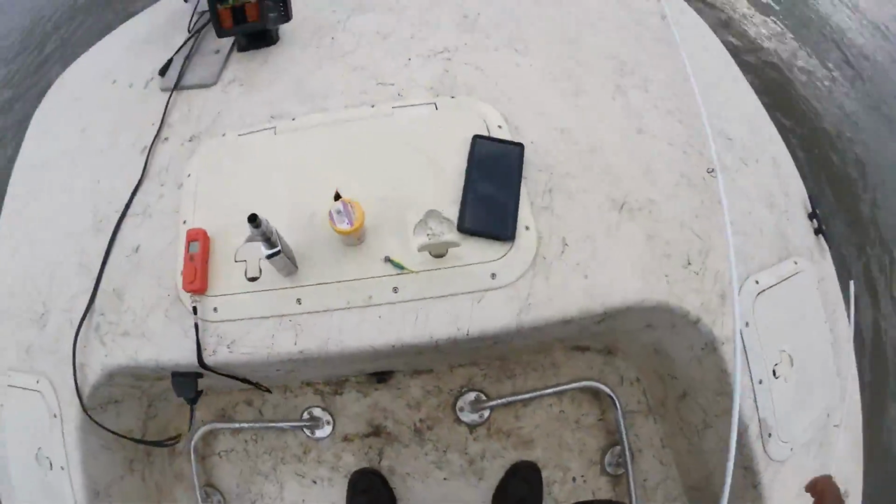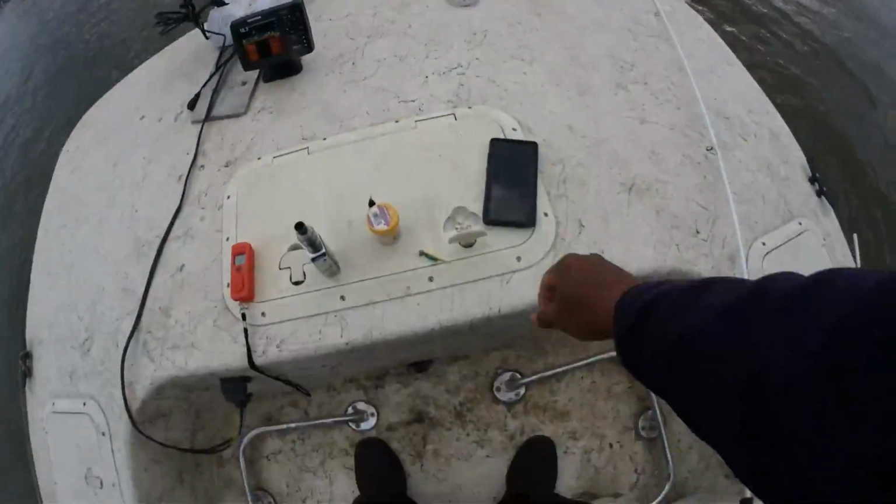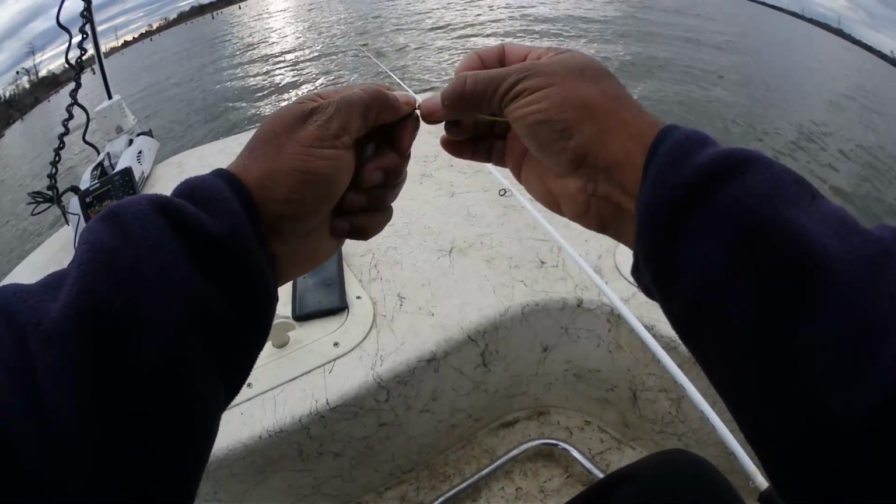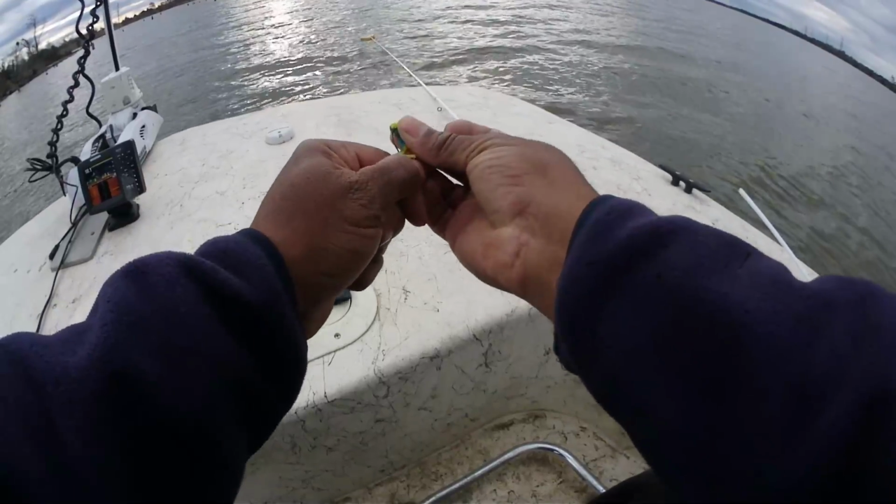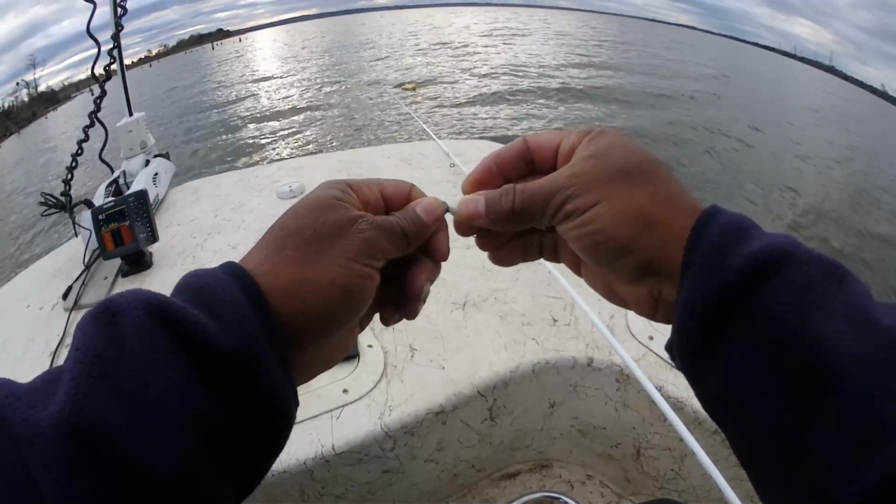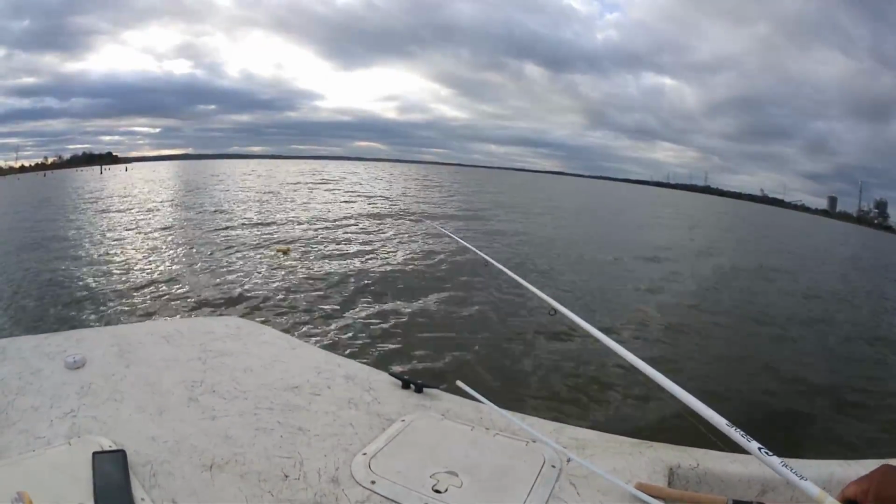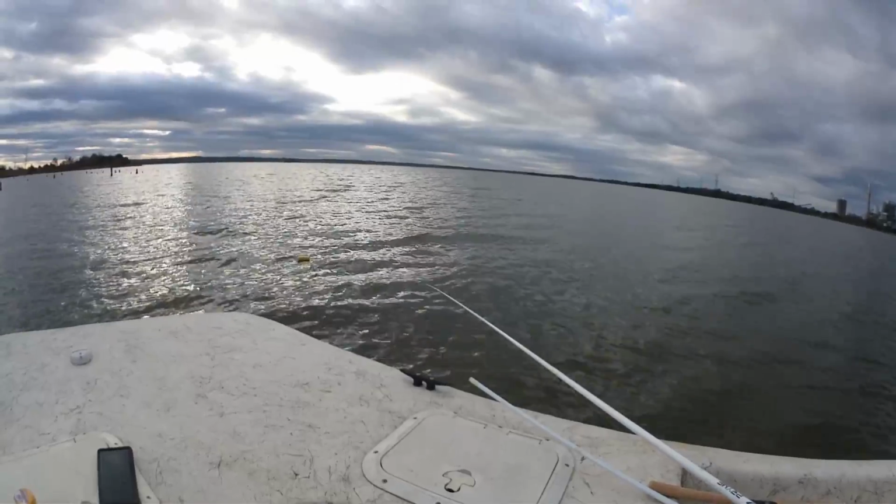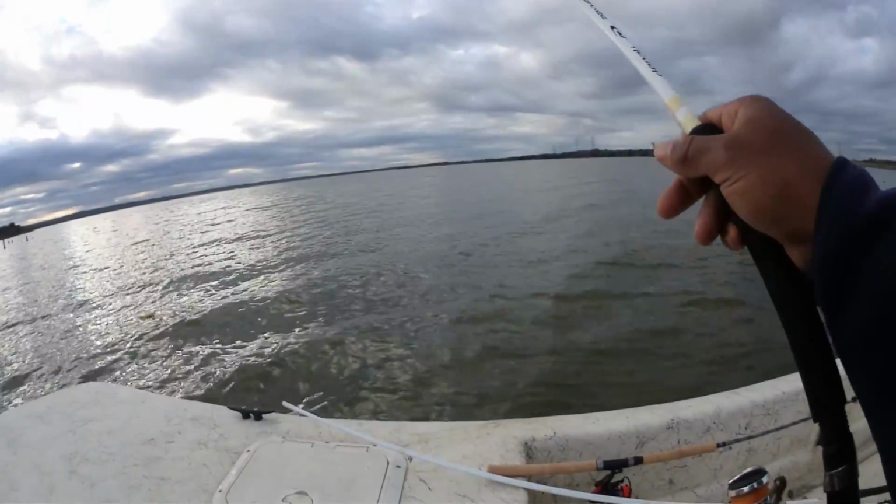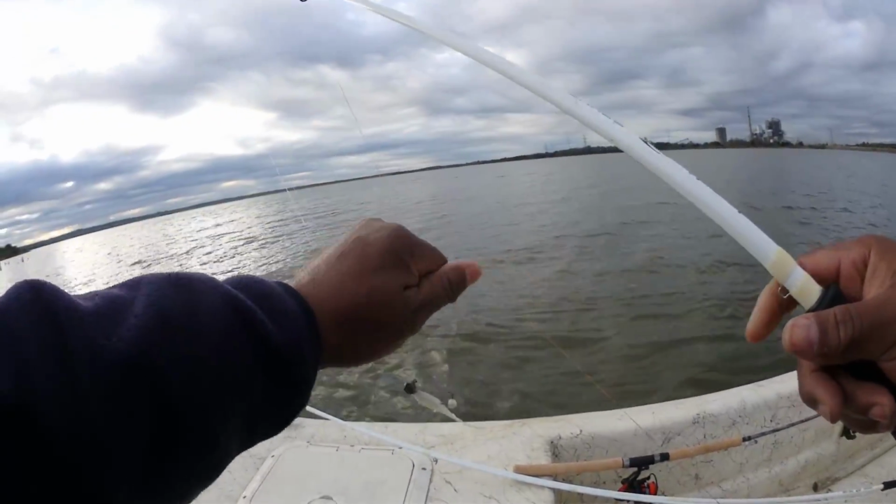Color change time. This is a bait that I've caught probably 30 crappie on already. See if I can't catch a few more. Well, maybe I need to drop it down there to 15 foot and slowly raise it up. Alright, that's enough of that. Just move around time.